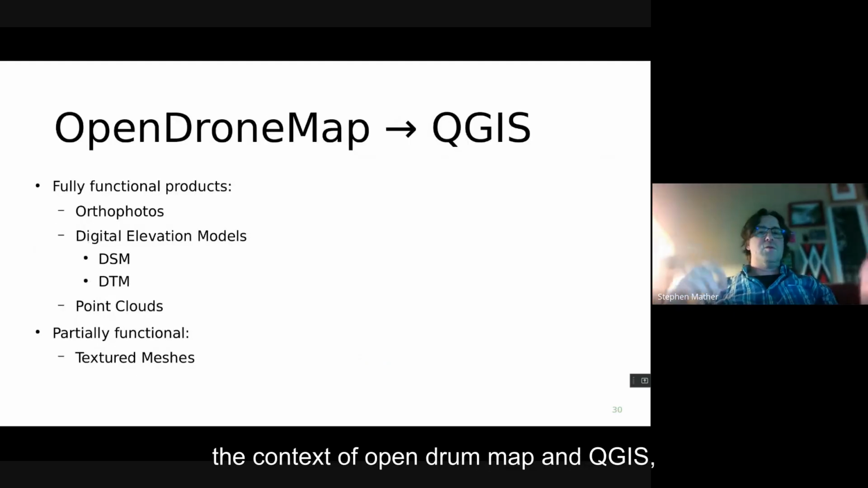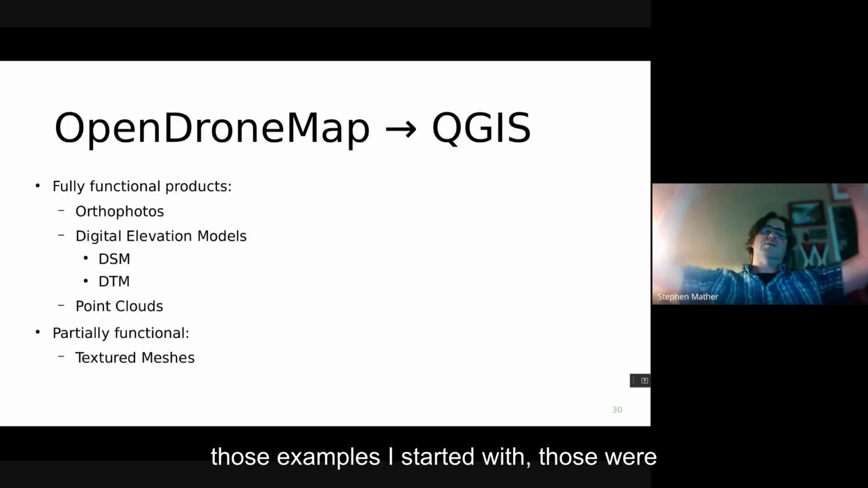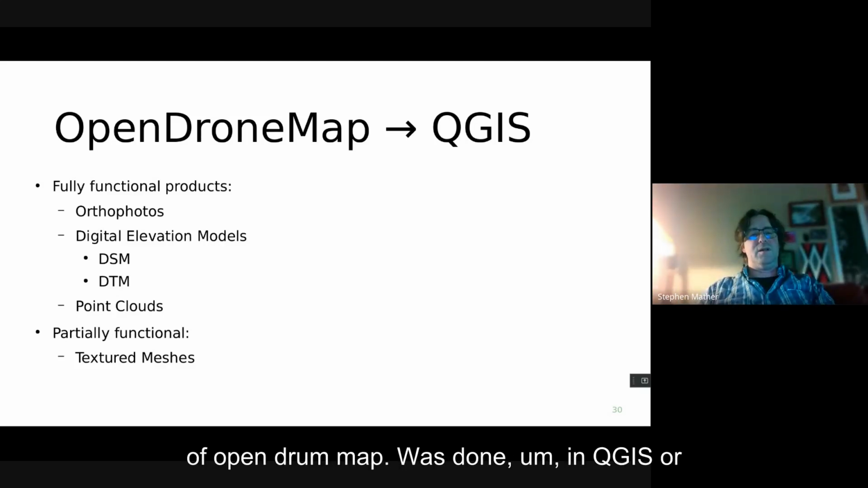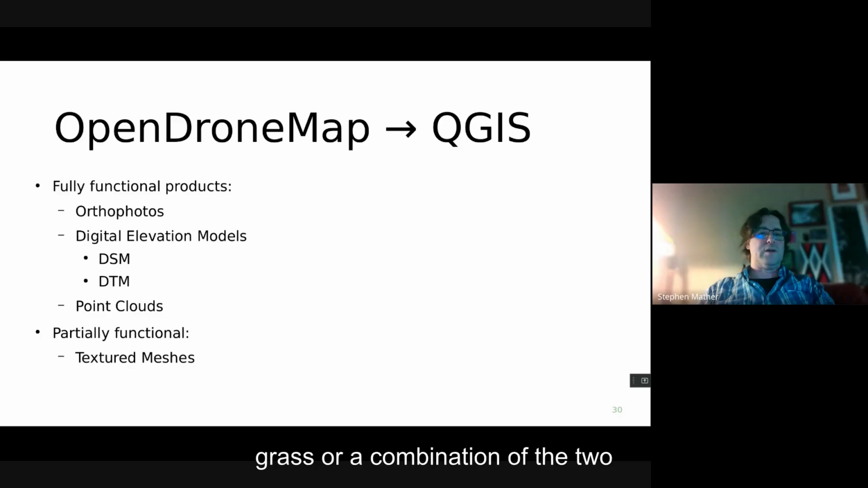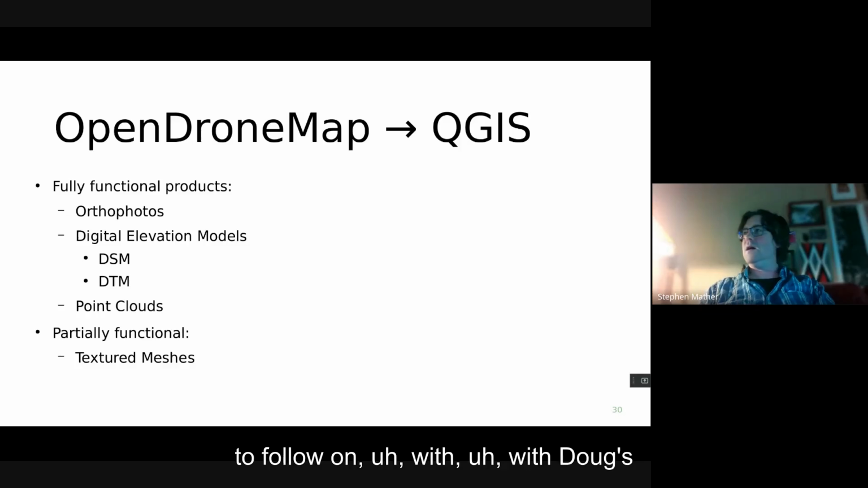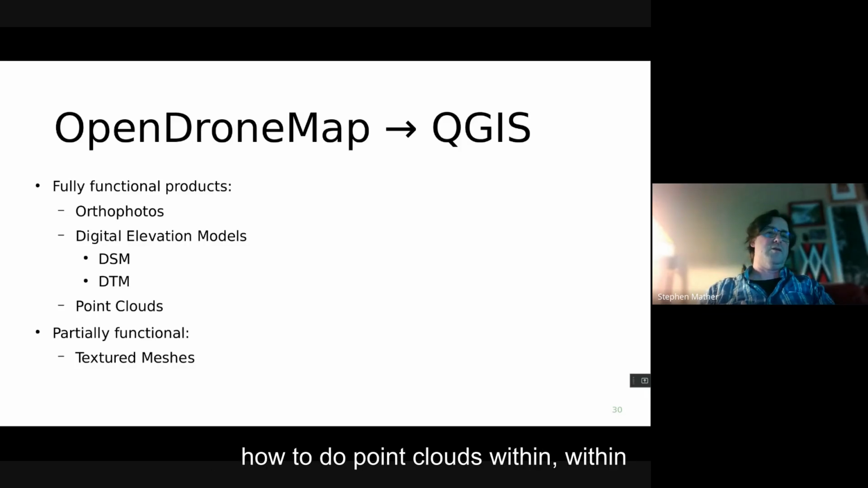So in the context of OpenDroneMap and QGIS, those examples I started with, everything, once it came out of OpenDroneMap, was done in QGIS or GRASS, or a combination of the two generally. And it's really great to follow on with Doug's presentation, because he just showed you how to do point clouds within QGIS, and those apply to photogrammetric point clouds as well as LiDAR point clouds.